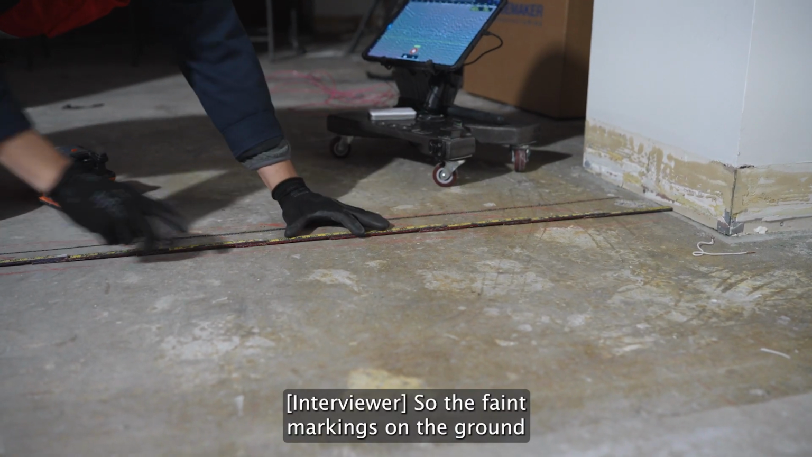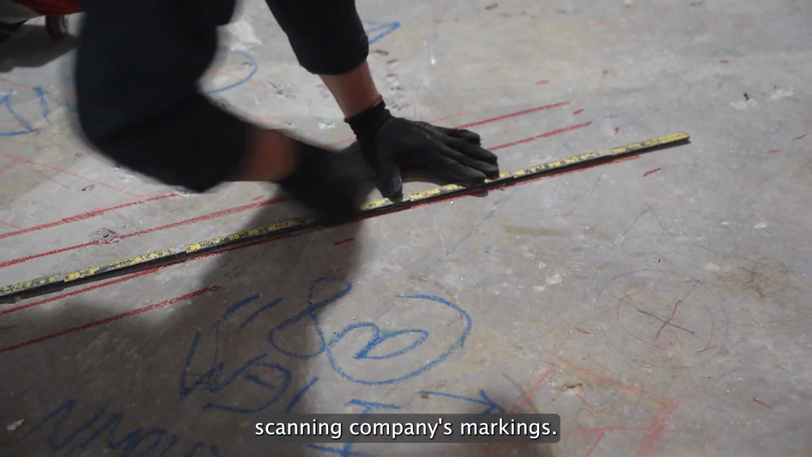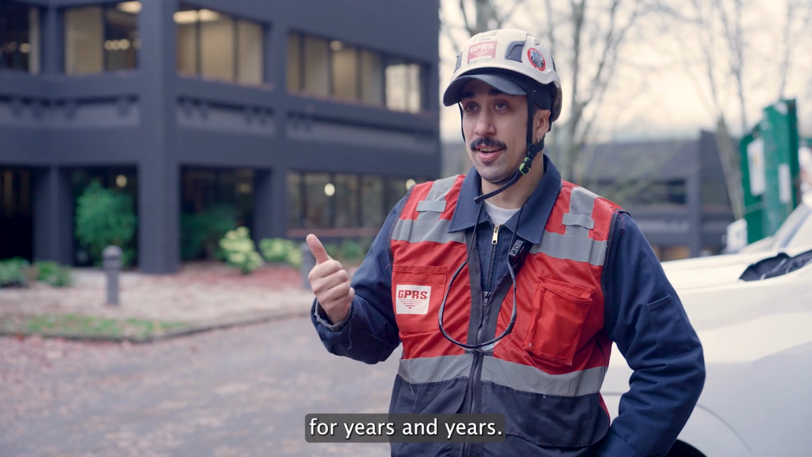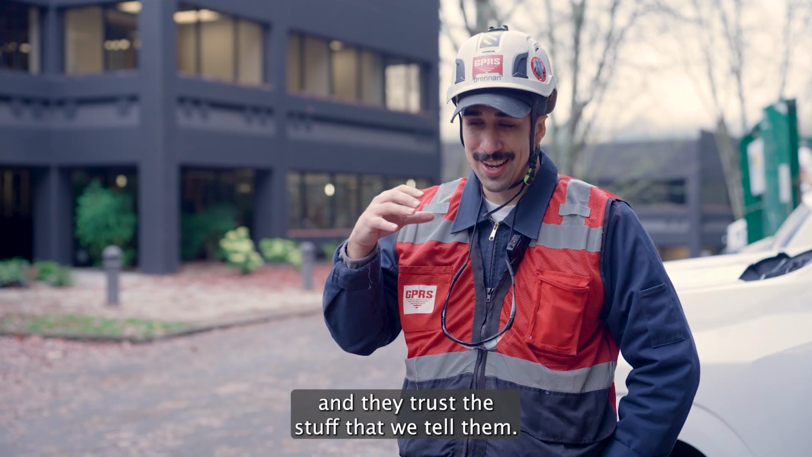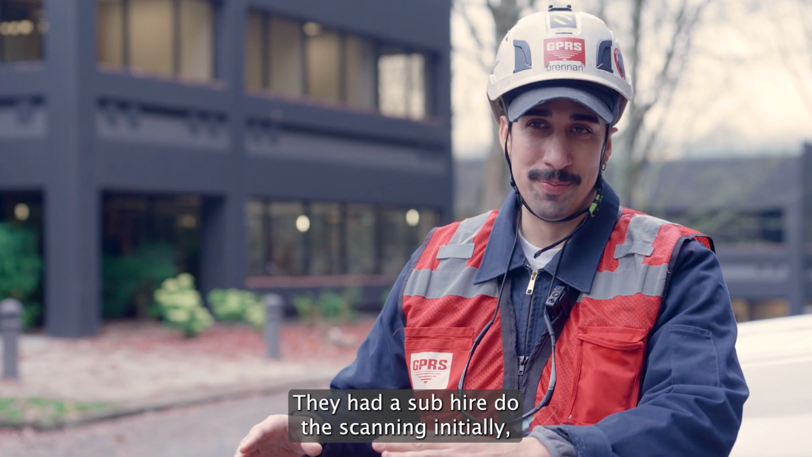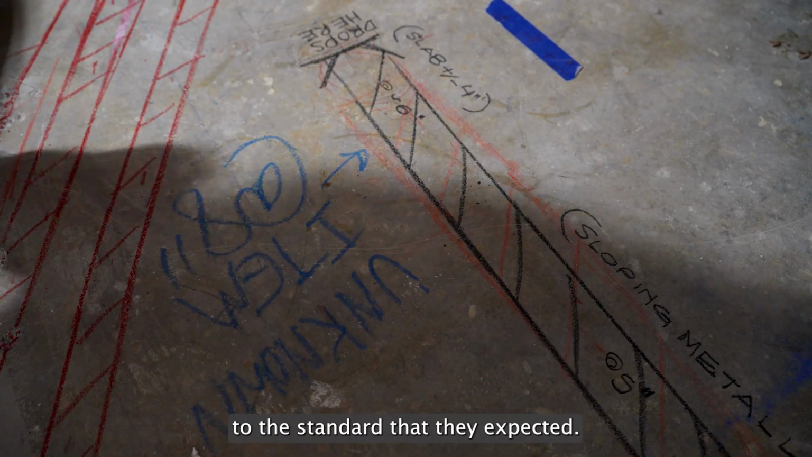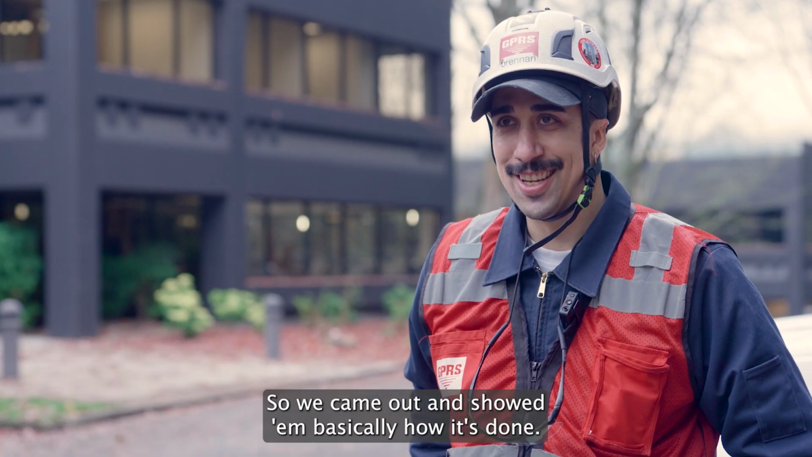So the faint markings on the ground are what were here when you got here? Those are the previous scanning company's markings. In this case, this is a client that we've worked with for years and years. We've got a long history with them. They know our markings and they trust the stuff that we tell them. They had a sub hire the scanning initially, and the stuff that they produced just wasn't up to the standard that they expected. So we came out and showed them basically how it's done.